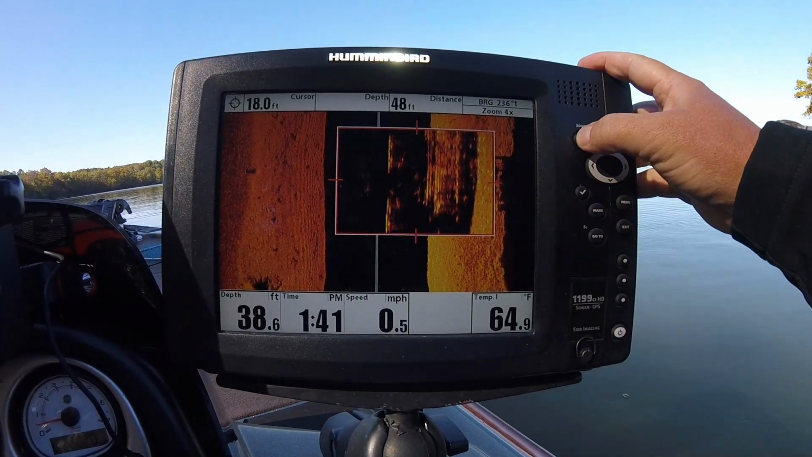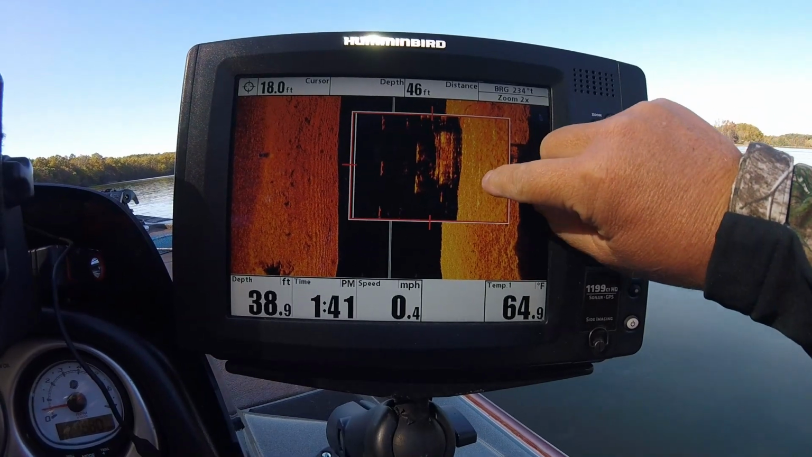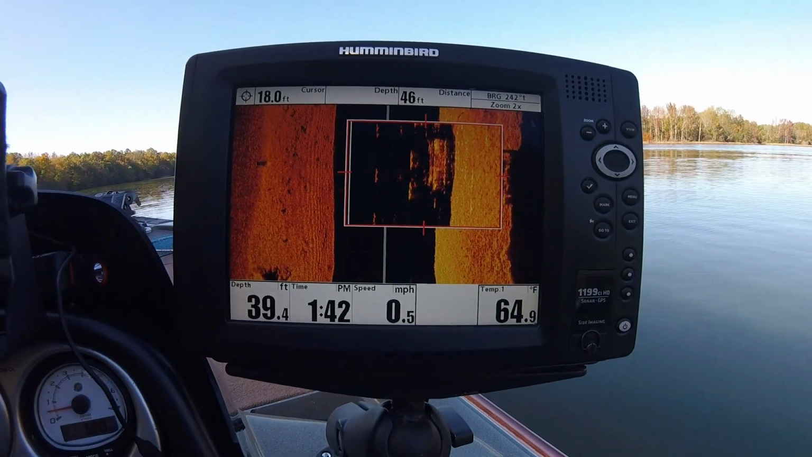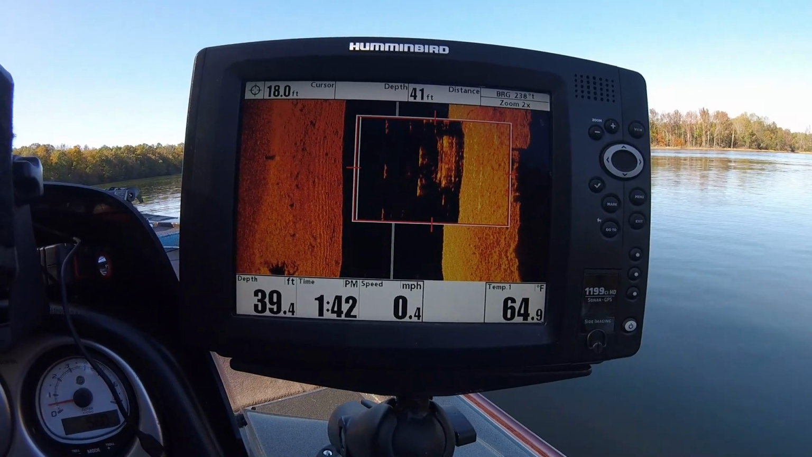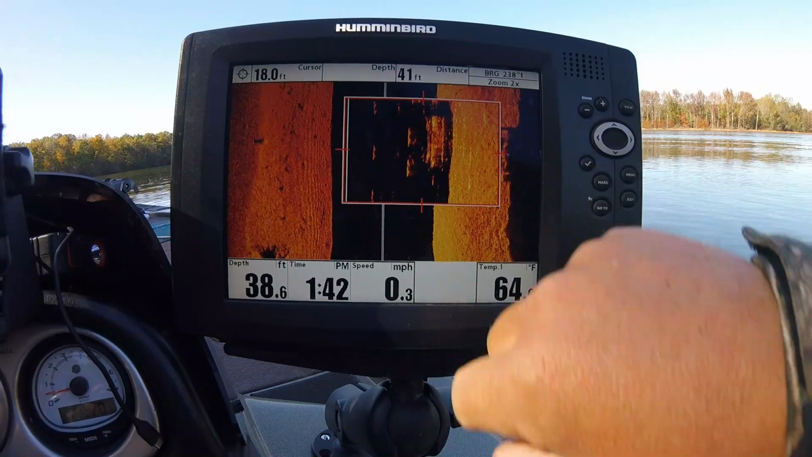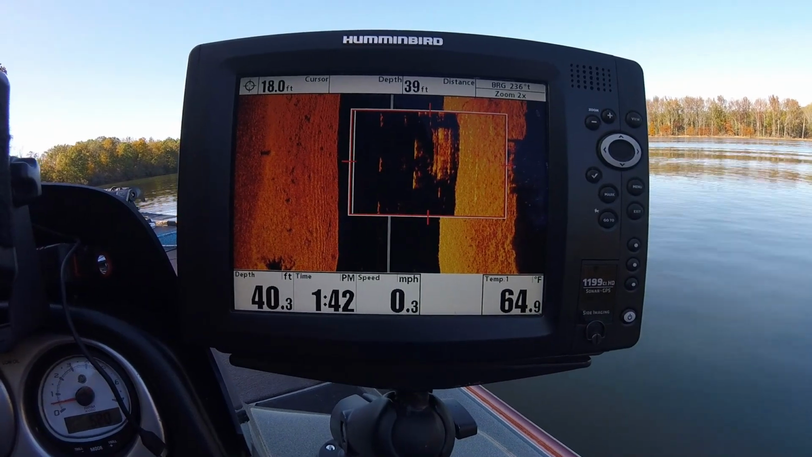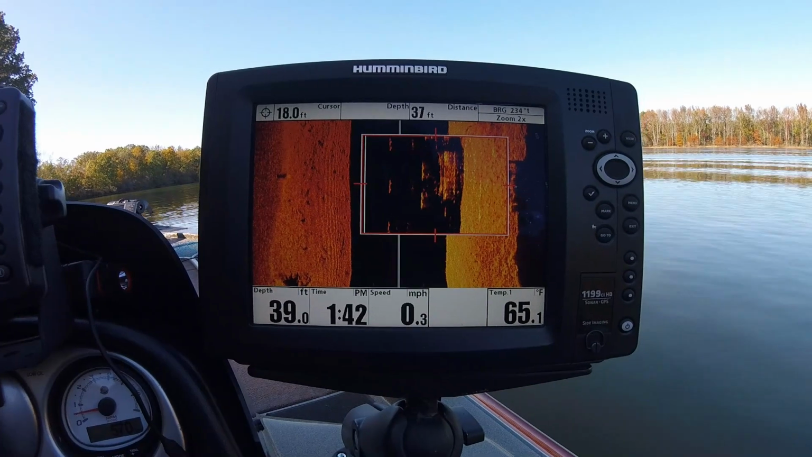I'm going to go back down. Sometimes it distorts it too much, but there's a fish, there's a fish, there's a fish, and there's a couple of fish right there. And this is probably just some kind of feedback right here that's not really fish. But there's more than a handful there. We're going to see if we can talk one of them into biting.